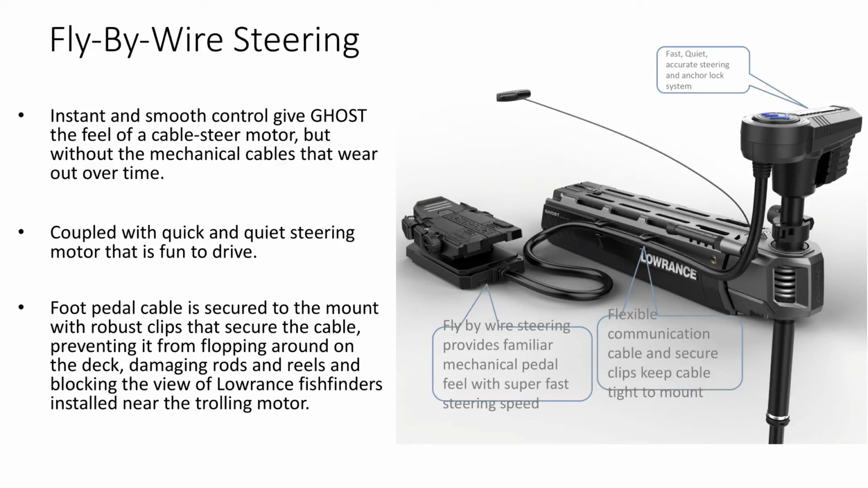There's your fly-by-wire. You see, it's got a nice thick cable that goes to there. Coupled with a quick release, the fly-by-wire steering, instant smooth control, goes the feel of it. You see, they say there, no, hang on, whoa. They say there, instant and smooth control give Ghost the feel of a cable steer motor, but without the mechanical cables that wear and tear. That is awesome. That is fantastic. That's what I've been looking for. I missed that earlier. I've been skim reading the thing. But time is obviously going to tell on the water how well it actually does that.